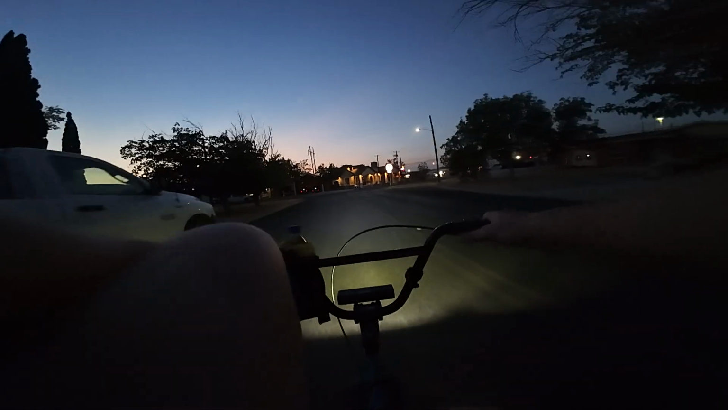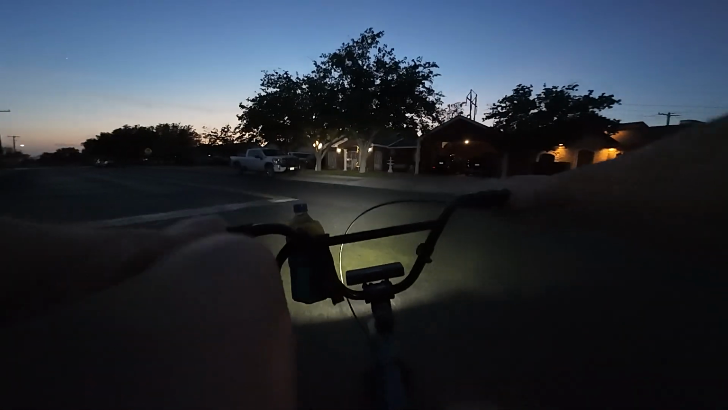I also have my headlamp, but I don't think we'll need it. Put it on low beams for now. Save some battery.